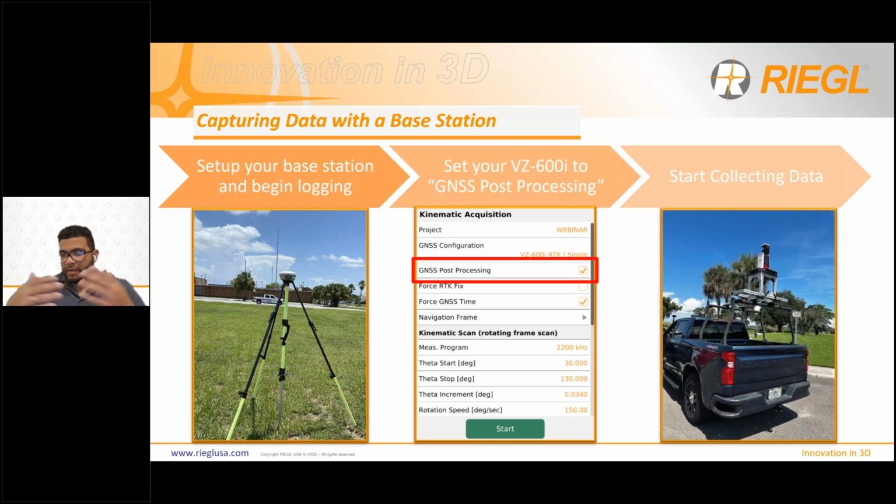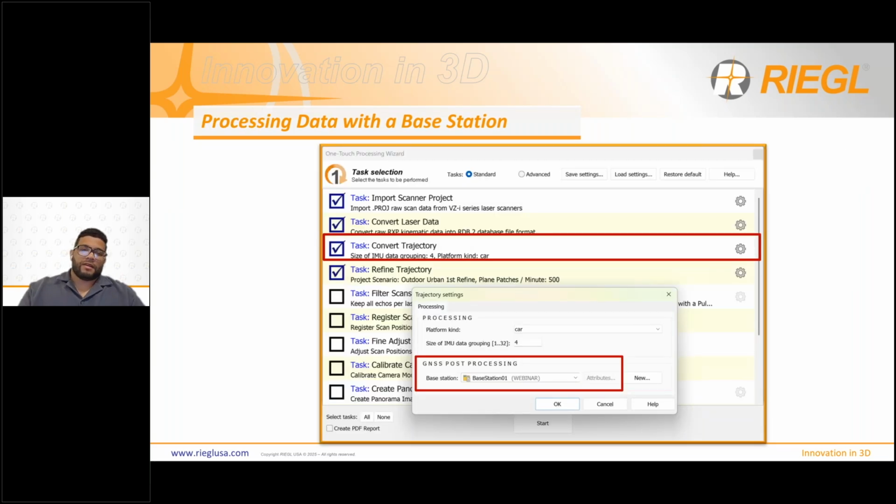So in this example, we had the 600i mounted on the back of this pickup truck, and we drove through downtown Winter Garden, probably a 20-minute project that we did, and I'm going to show the data here to you. On the post-processing side, again, it's also very simple. Nothing changes from how you've processed RTK data.